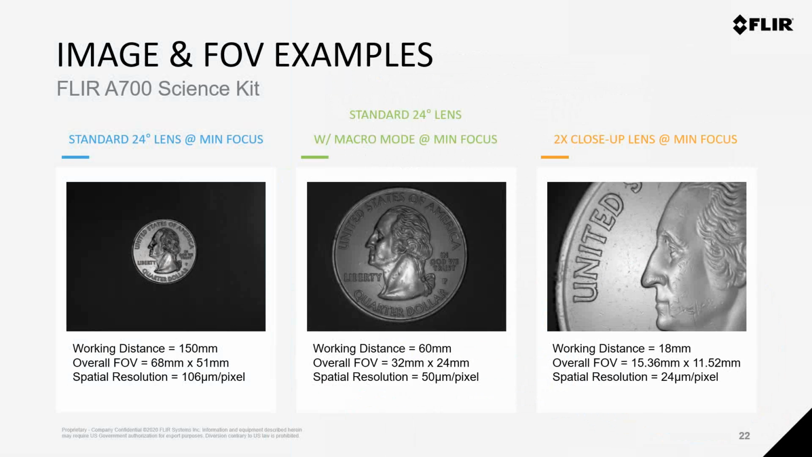So here's a quick side-by-side comparison of the different fields of view that can be achieved with the A700 professional science kits, when you're using those 3 different optics options: the 24-degree lens at its minimum focus distance, macro mode, and then also using the separate close-up lens. You can really see, as you step from left to right, the increased detail in the quarter, as you go from the 24-degree lens to macro mode to that close-up lens.